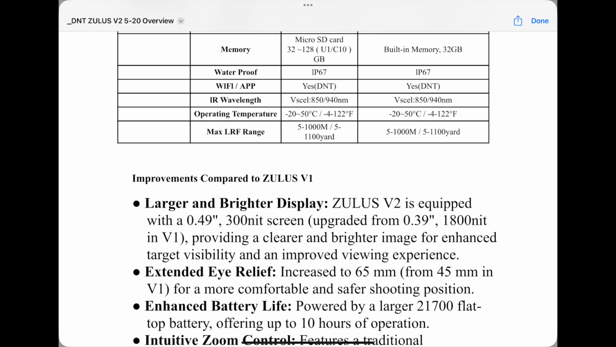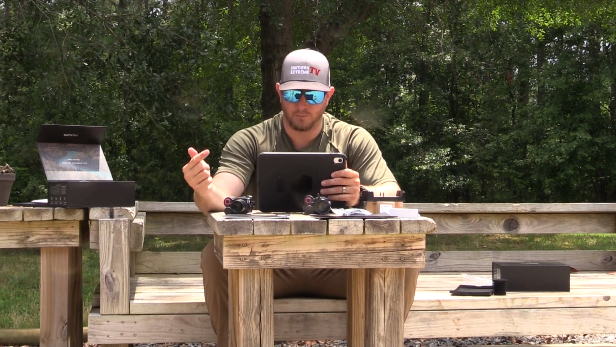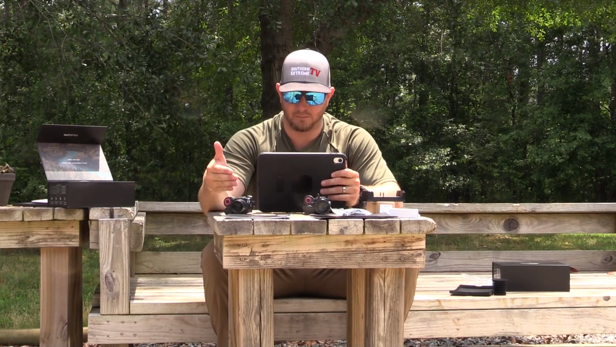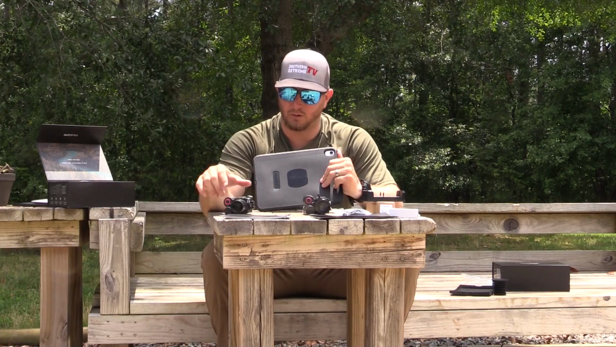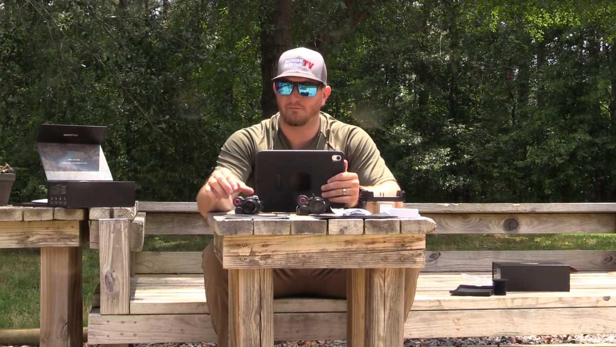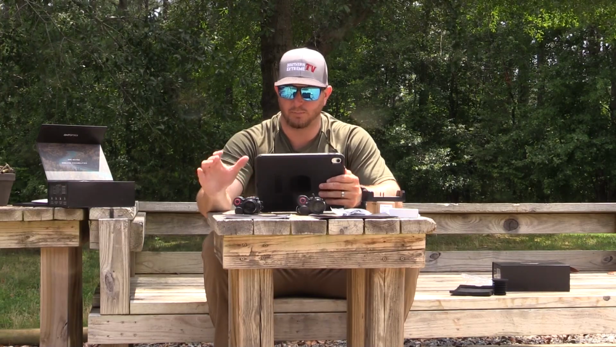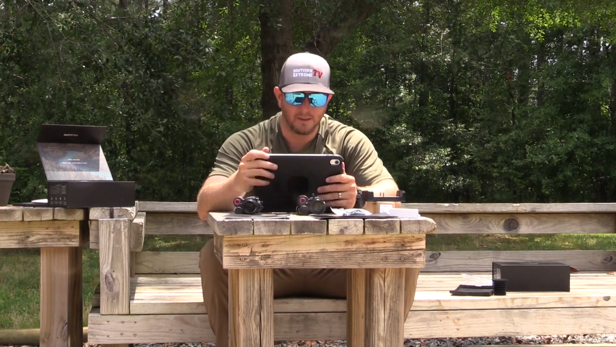The max LRF, because again, both of these are laser rangefinders. So that's the other thing that was really cool about the V1 and the V2, is they've got built-in LRFs, and they also have built-in IR lights. You're getting on both of them, looks like 1100 yards of reading on both of those LRF systems. So definitely can range things a lot farther on these units than what you're probably going to be capable of shooting off of a tripod or off of a bipod.